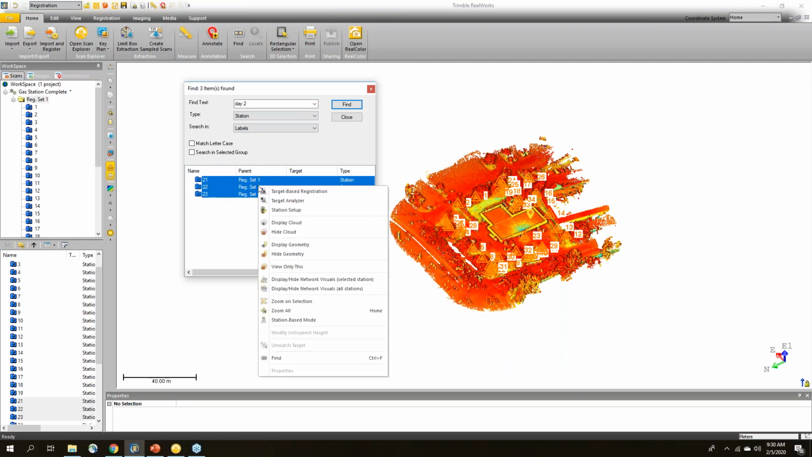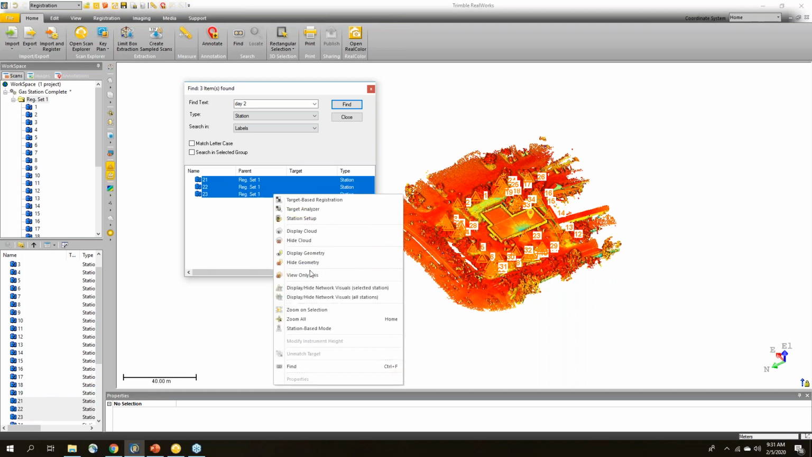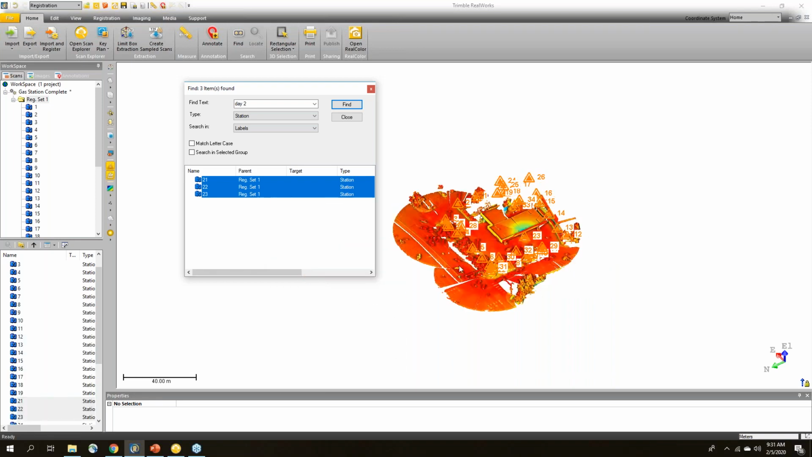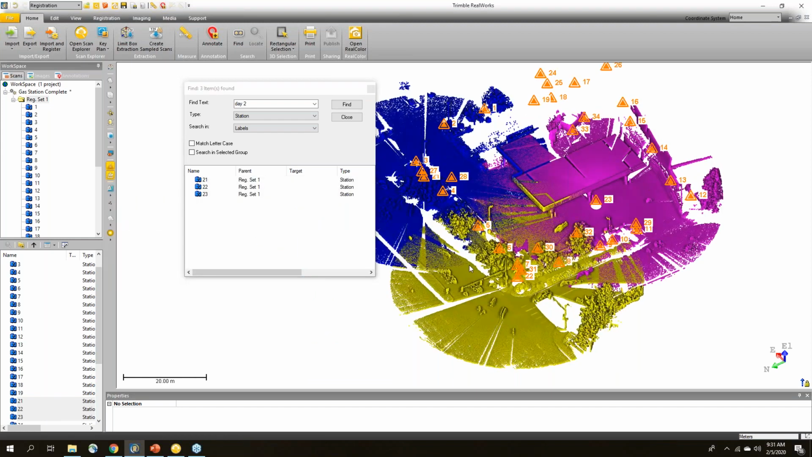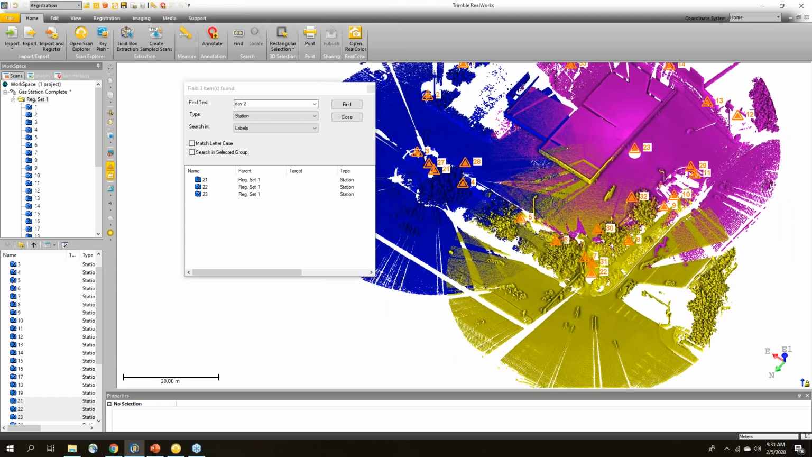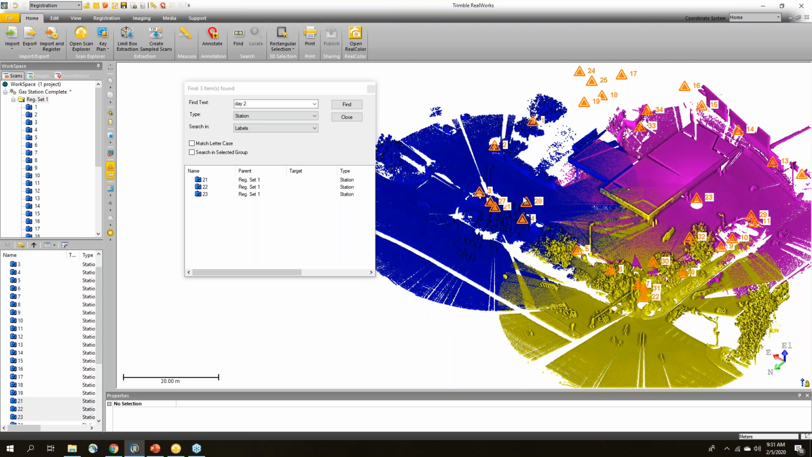So if I just select those and right click, before I right click, you'll notice that as I select them here in the search bar, they're also getting highlighted over here in the RealWorks workspace. So I'm just right clicking and choosing view only this. So now you can see it's only showing those 3 scans from day 2. That was a short lunch. So there's scans 21, 22, and 23. So just a very short time to go out and scan, but you can see each of those there.